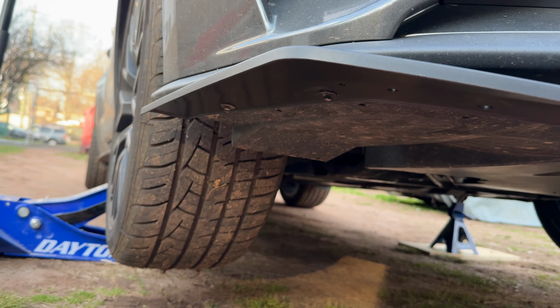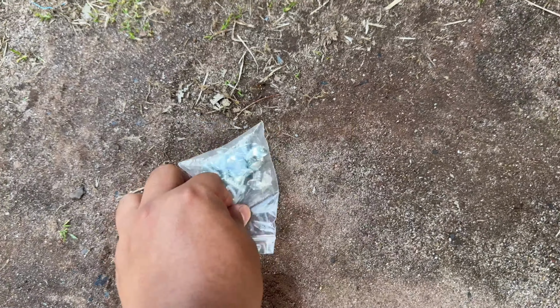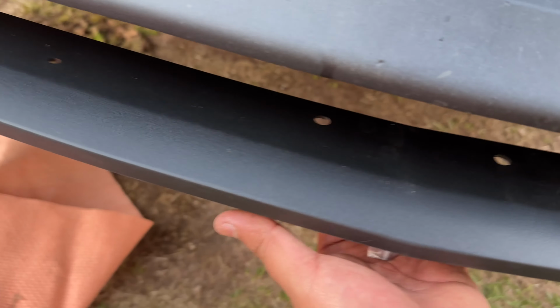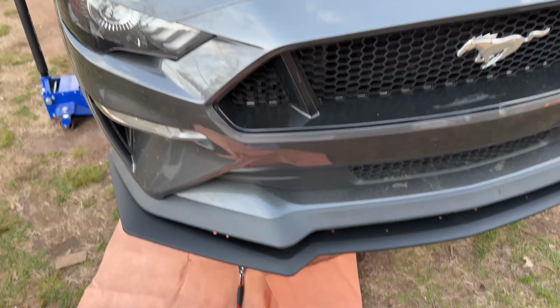All right, so we got this one screwed in. We gotta screw the middle ones. And we already got the other side. Comes with those bag screws. Just have someone hold it. And then you got the hose already there. And then I'm gonna wash it because it's fucking filthy.